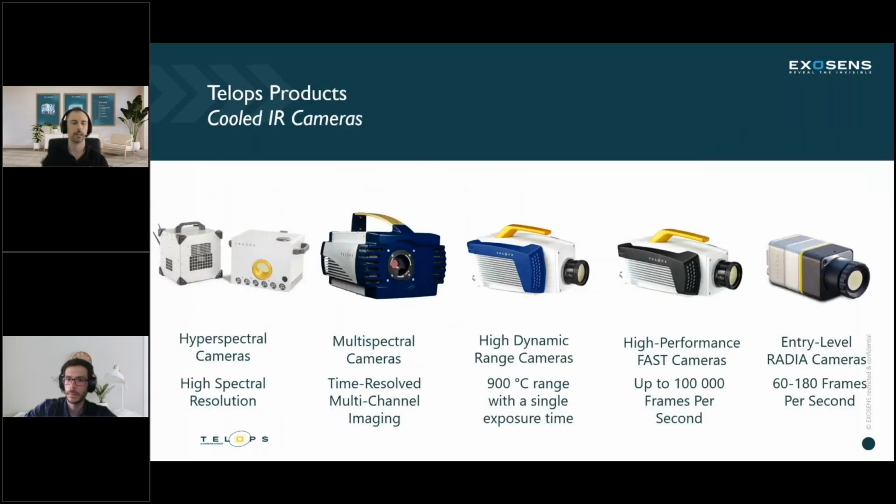Okay, some of the products that Telops offers. We'll start here on the left with our hyperspectral cameras. These are high spectral resolution. What you'll get is, within the calibrated wavelength range that the camera is capable of recording measurements in, each one of those pixels will give you a full range of that particular spectrum.